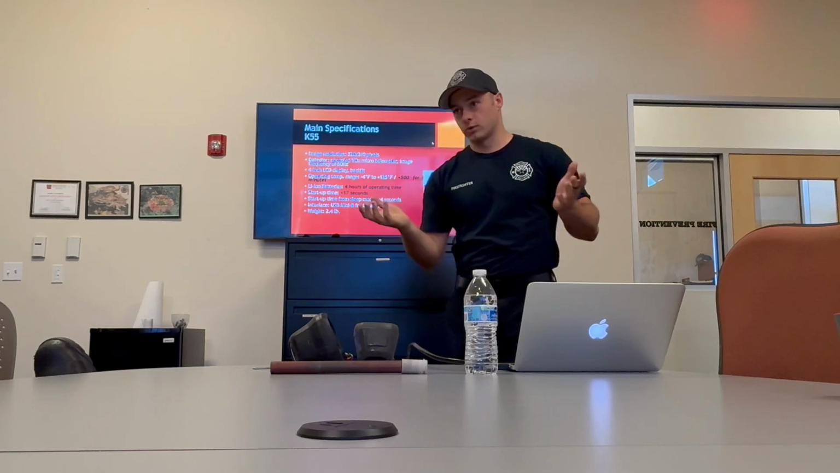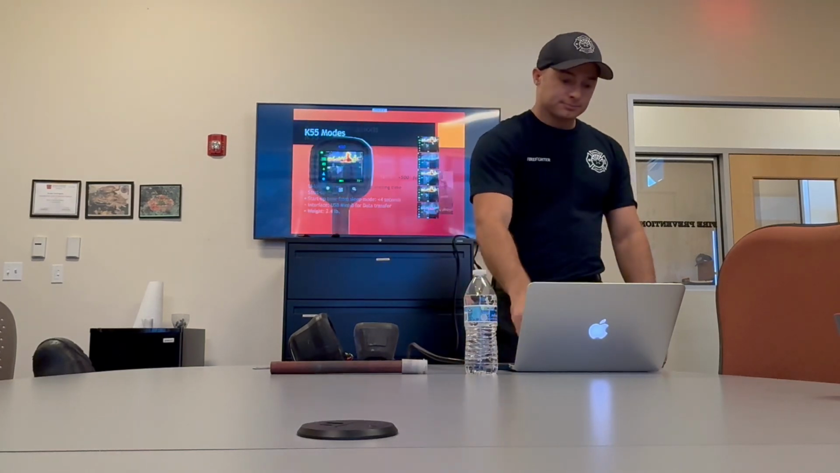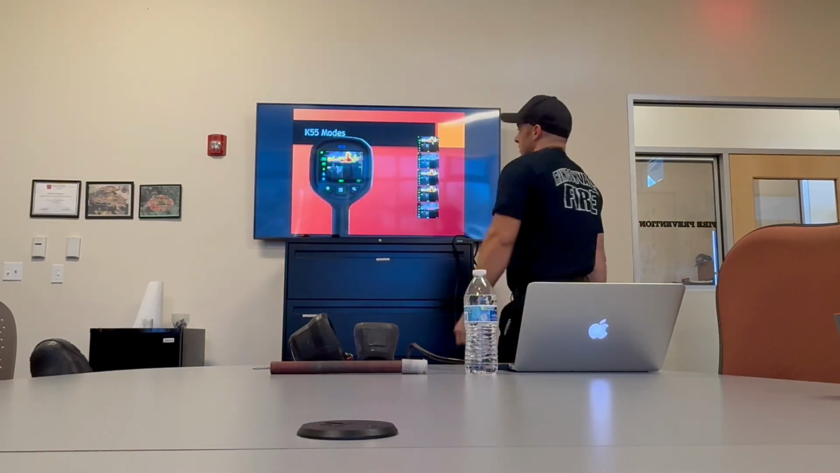This is when we'll be able to do the data transfer of taking photos, videos, and all that stuff, and be able to transfer it to a computer for whatever you want to do for that. Got it. Now we're going to go into the different modes.